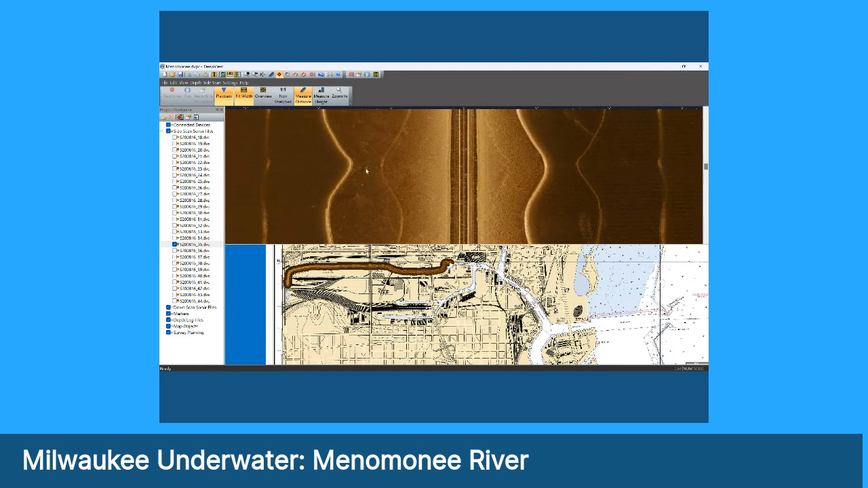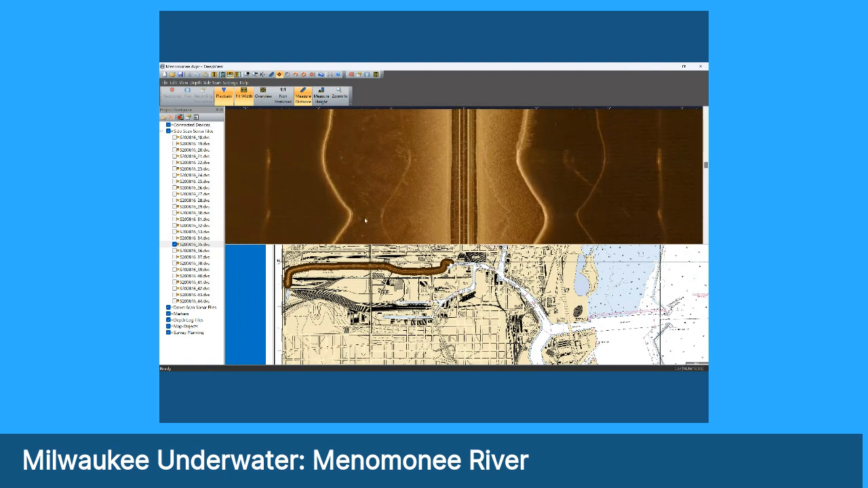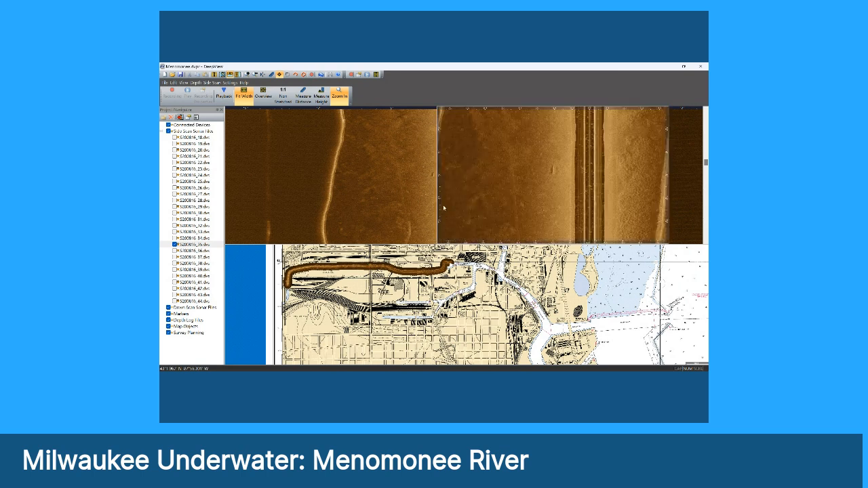There's an object on the left here, right off this point of riprap, pretty significant, maybe 4 or 5 feet. Now here's something on the bottom. And again, this to me falls into that paddleboard or kayak category. It stands up pretty well. It's probably about 6 feet long.